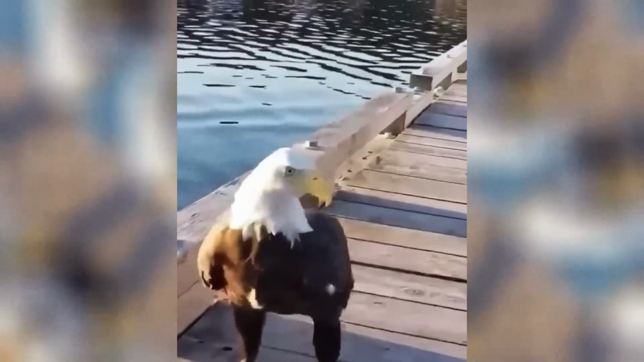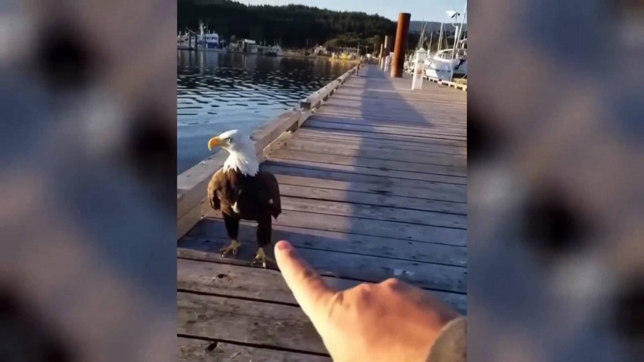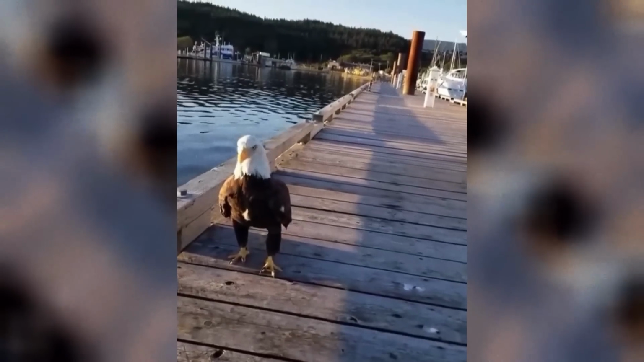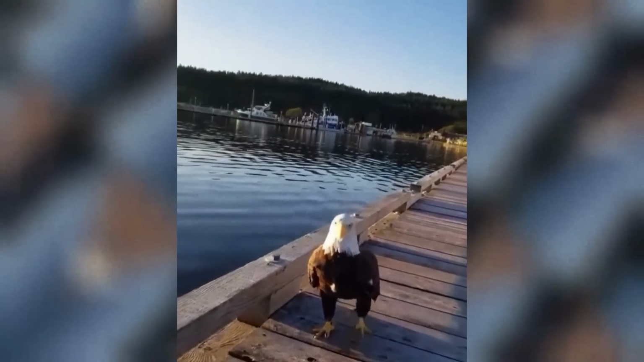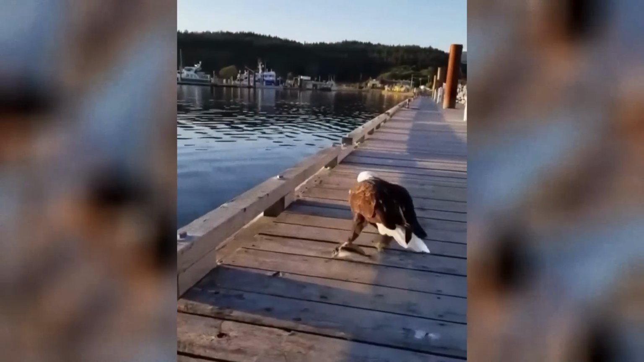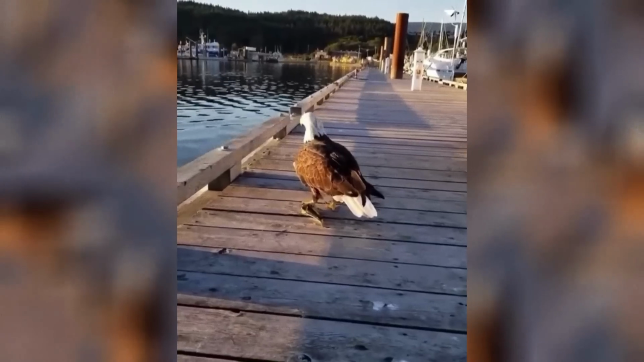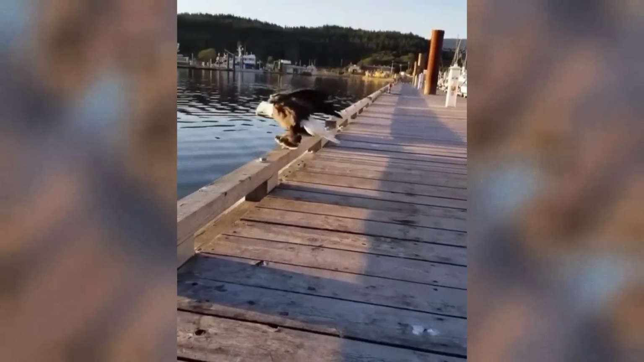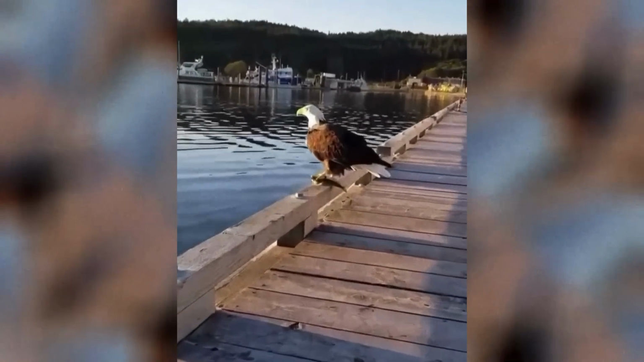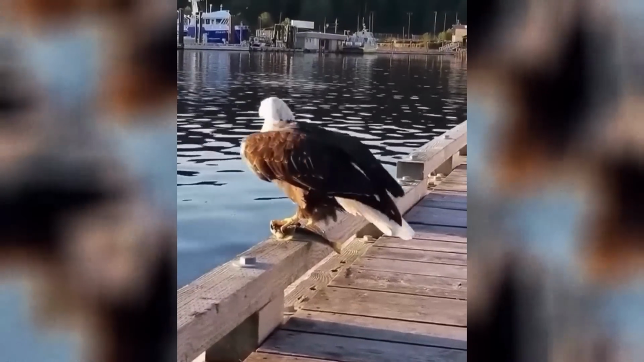Holy, you are right beside me. Like, right there. You are a big one. Alright, so I guess you want this fish. It's not a very big fish, but you can have it. Oh, there you go, buddy. Well, that's awesome. Alright, well, I'll keep trying to catch more.